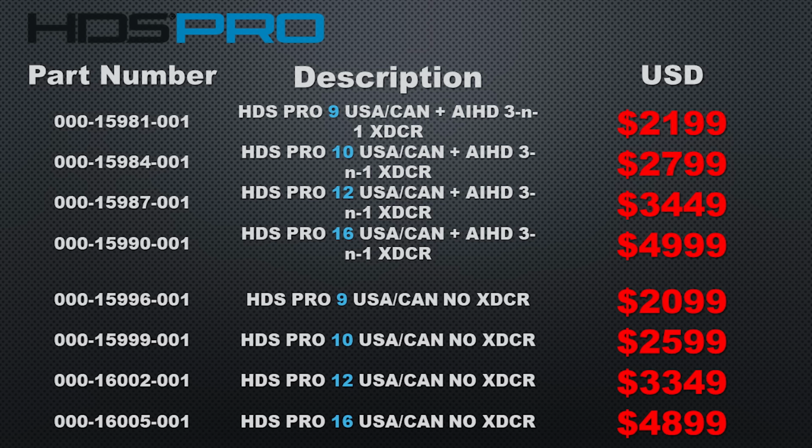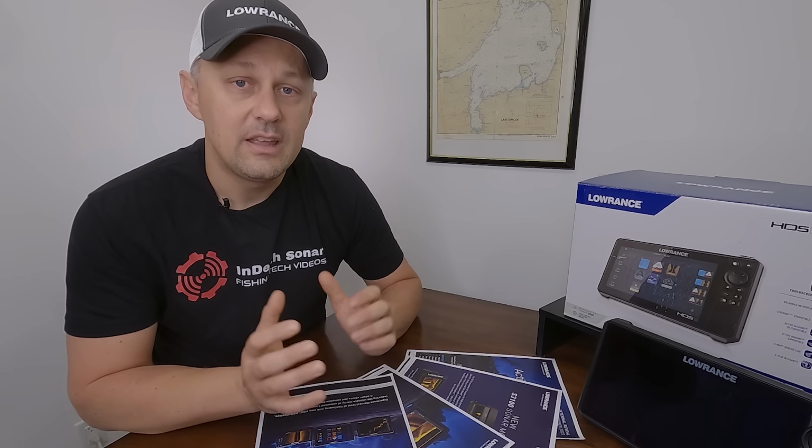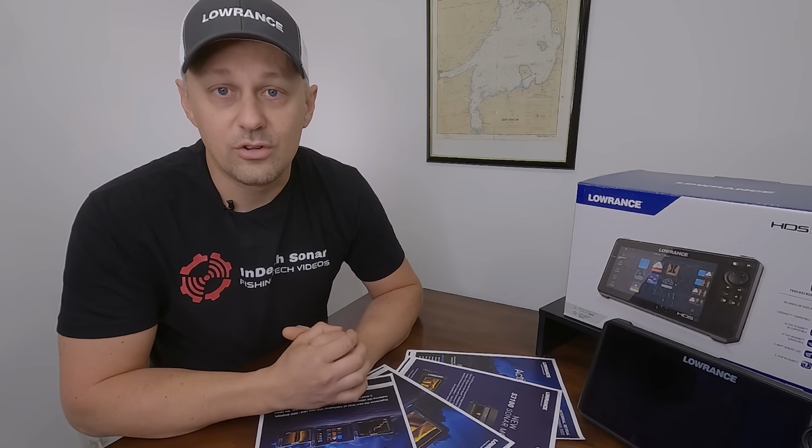The HDS Pro units are basically in line with the HDS Live pricing, but we do get all these new features now as well. A couple other things I've noticed on the HDS Pro that are just in the specs is we have HTML5 support for third-party apps. So I think that's something new we'll probably see with software upgrades down the road. Lowrance has also listed the internal storage on the unit at 8 gigabytes, and that's a spec I haven't seen on the HDS Live units or any others in recent memory for that matter. So hopefully that will allow us to do our Genesis Live mapping in that memory, and then no need for an external card for that.